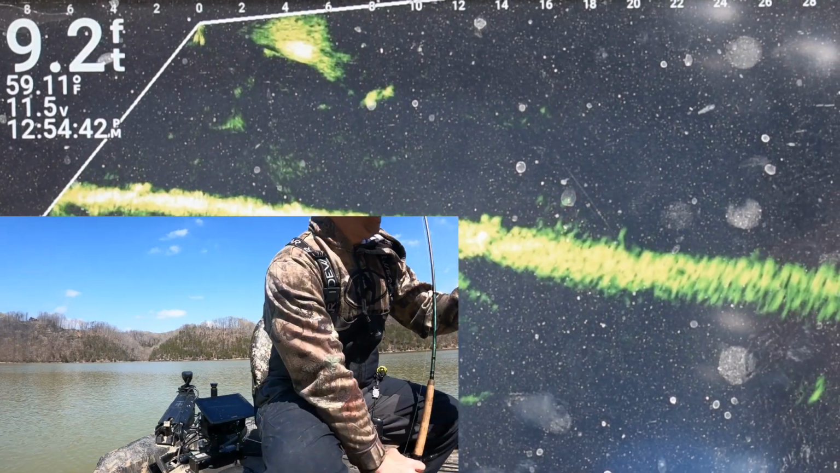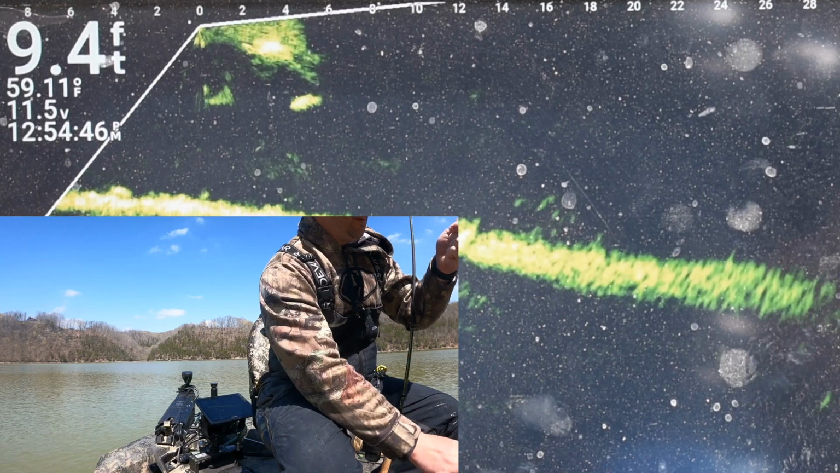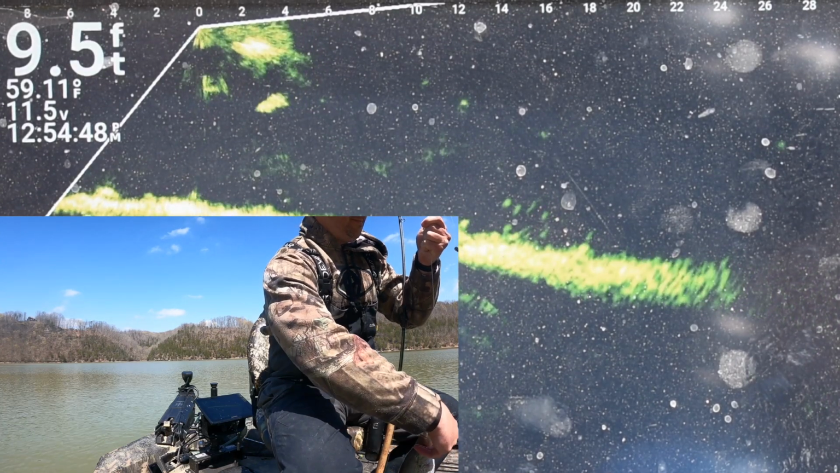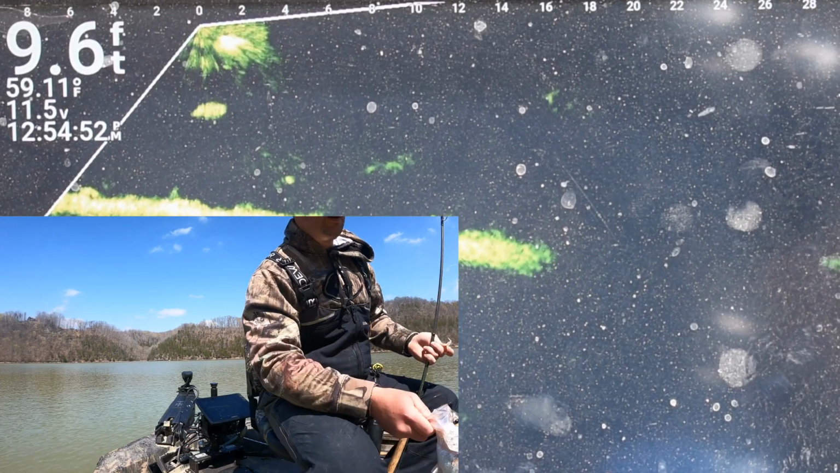Cutting off the top of that tree. Whoa, whoa, whoa, whoa. We're gonna eat you. Don't worry about it. We're about to knock that tree and knock the rest of them off of it.